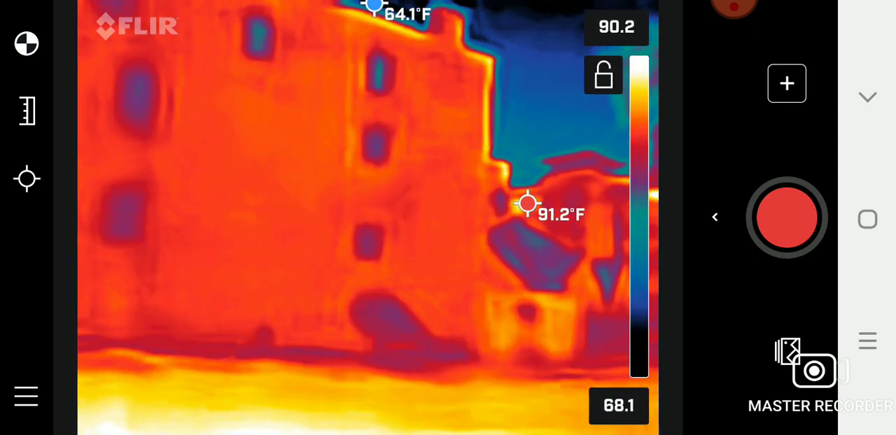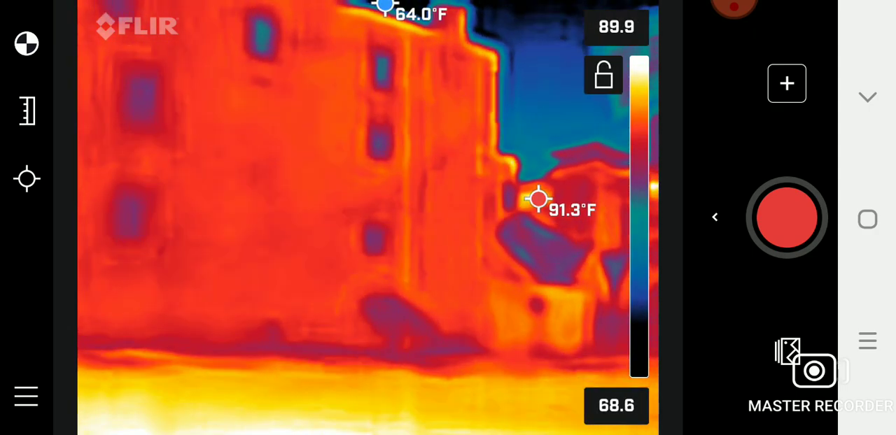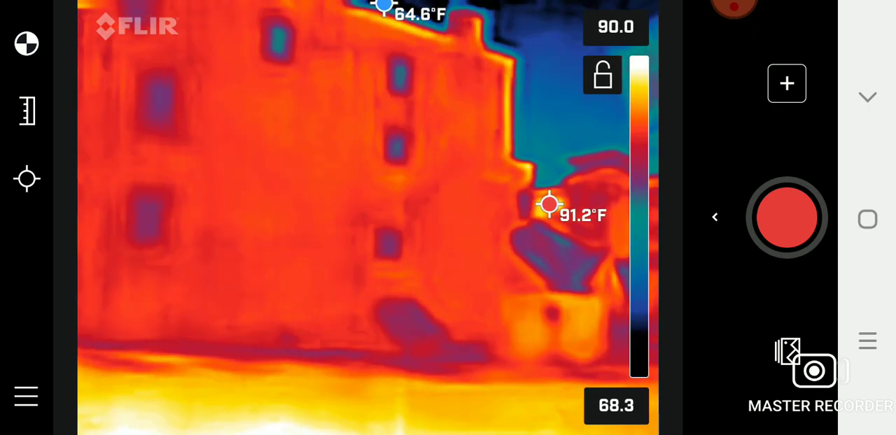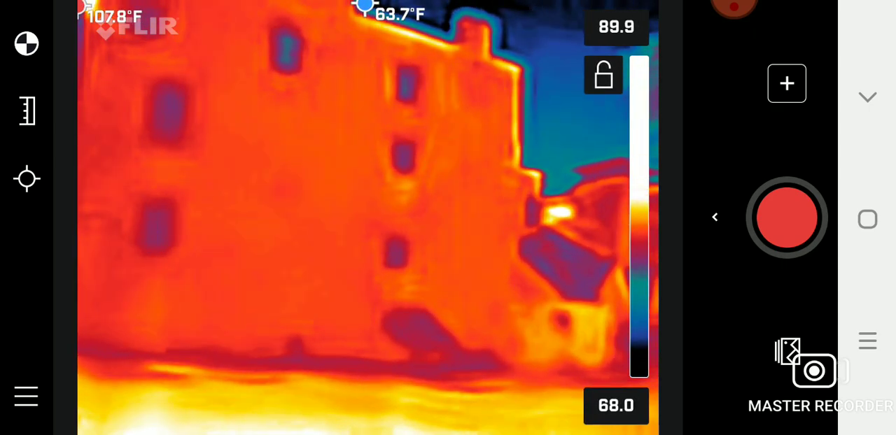The little building in the front. This was a gunpowder magazine. So this held gunpowder for 7 different wars, including the Civil War. That was the last one that it served in.